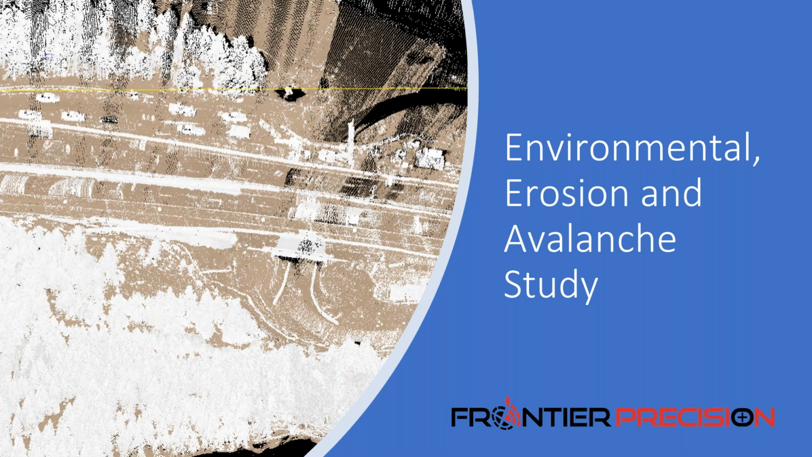One of the things that we've been working on is pushing these LIDAR payloads that can be used for environmental reasons like studying erosion and avalanches. This is a strange picture, but we're looking down a very, very steep slope, and there's a huge culvert in the bottom middle there. And that's the highway right there.